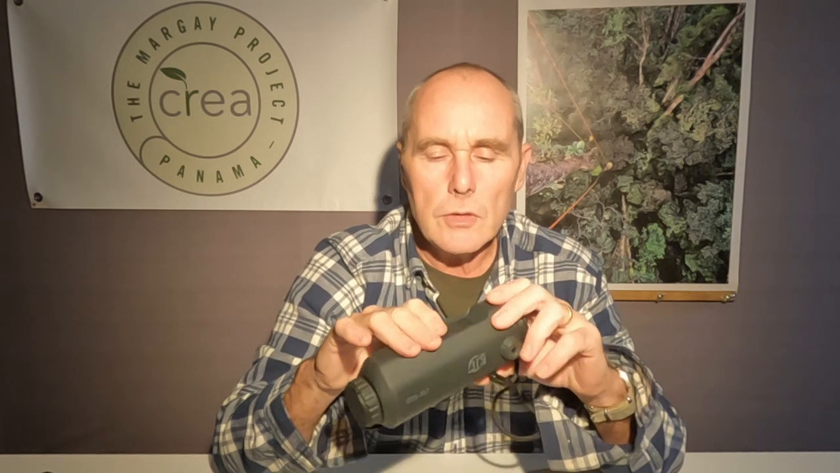We used thermal monoculars in season 1. We used 2 different types. This one, which is pretty much an entry-level thermal monocular, which has recording capabilities. The second was higher level specifications, but did not have recording capabilities.